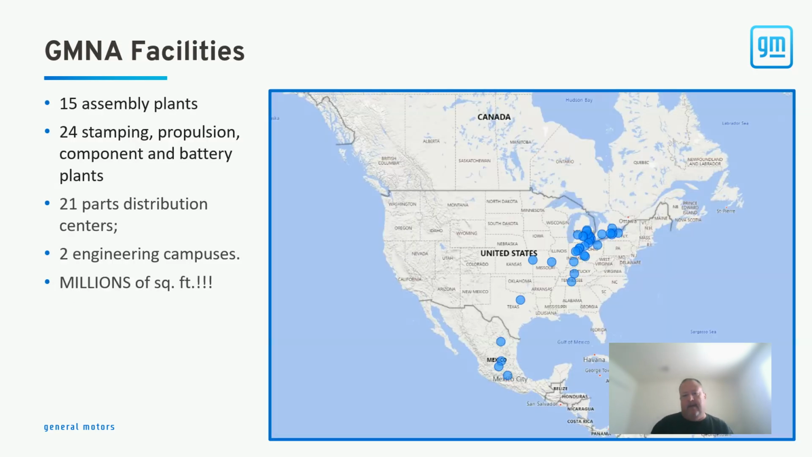So our footprint, to give everybody an understanding of what we're up against, our footprint in North America includes 15 assembly facilities, 24 stamping, propulsion, component and battery plants, 21 parts distribution centers, and then 2 engineering campuses. So as you can imagine, that adds up to millions upon millions upon millions of square feet. And with us working with all the different centers in all these different regions, it becomes quite a task to do this and then maintain and serve the data out to our user base.